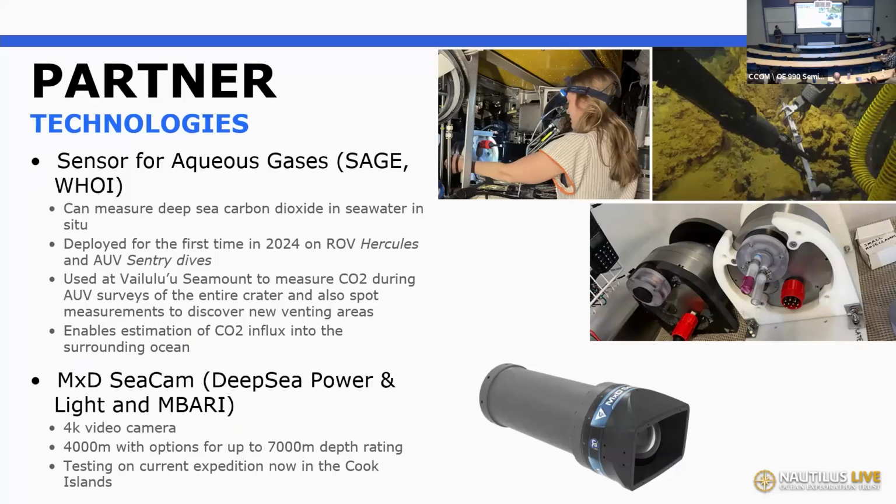I was really impressed with this sensor we had from Woods Hole, the sensor for aqueous gases, SAGE. You can set it up to measure a variety of different gases that are in the water. It has a membrane, and the gases permeate through the membrane into a little fiber optic, and then they shoot lasers into that, and based on the absorption, they know what gas that is. It was mounted on our ROV, and it was also mounted on Sentry when we had it on board. So this allowed some really amazing carbon dioxide studies.